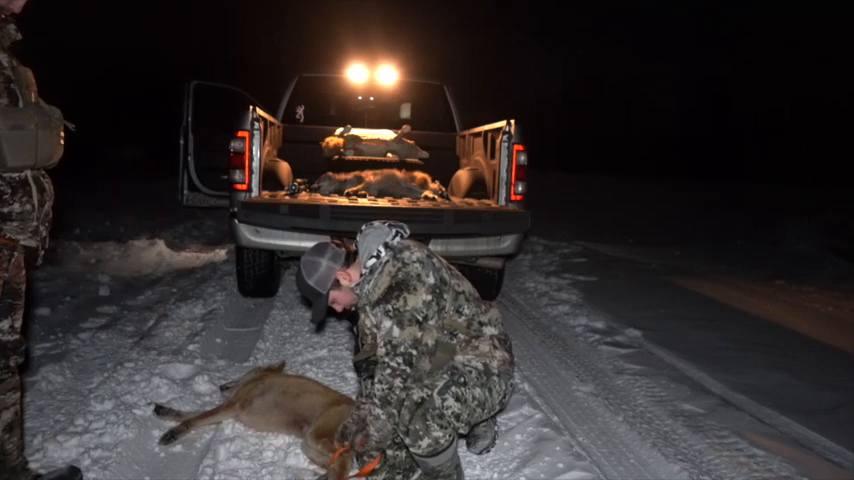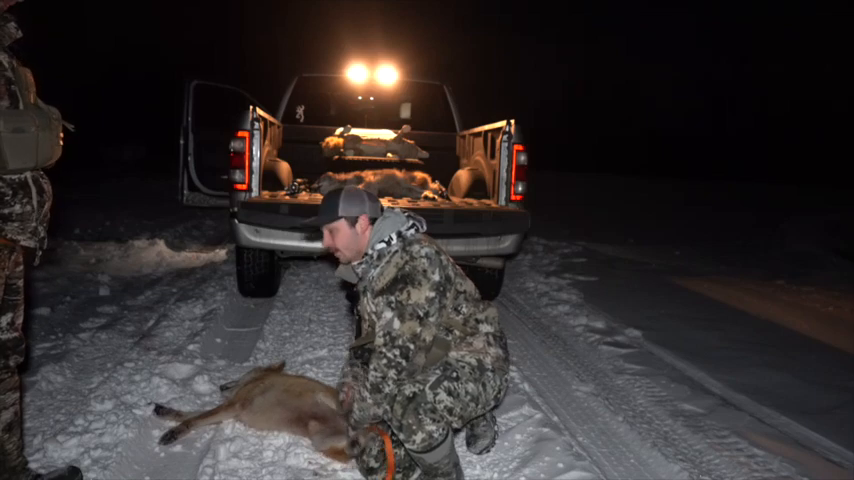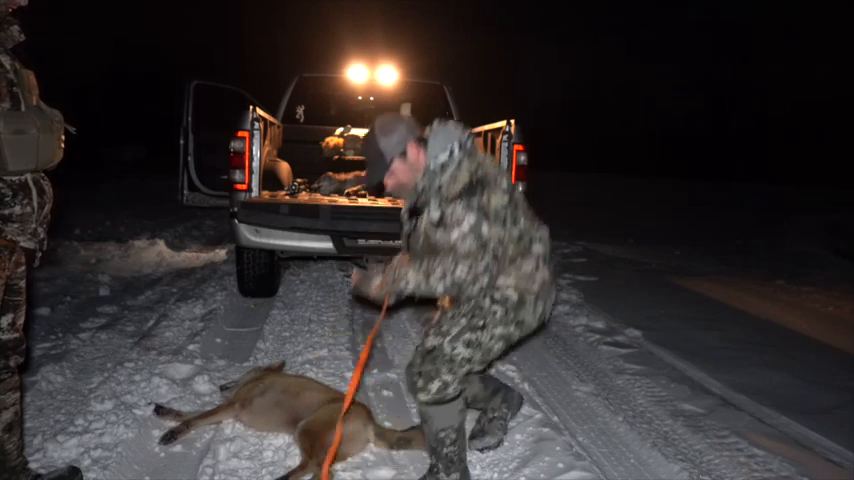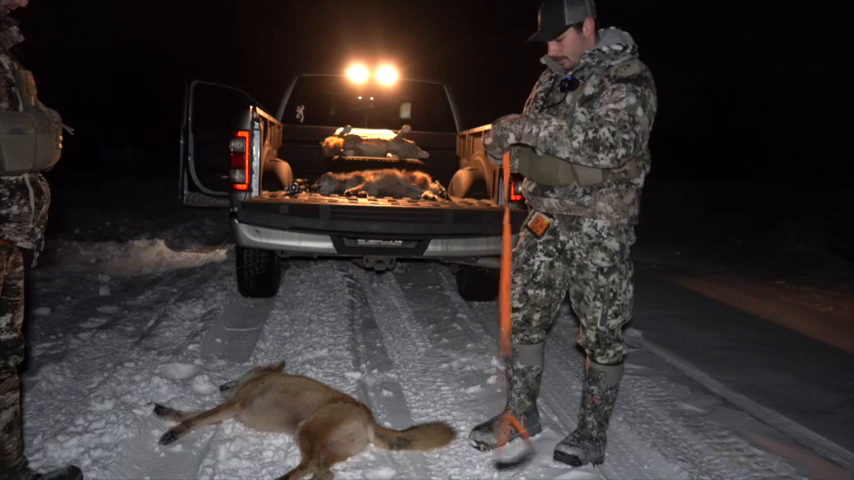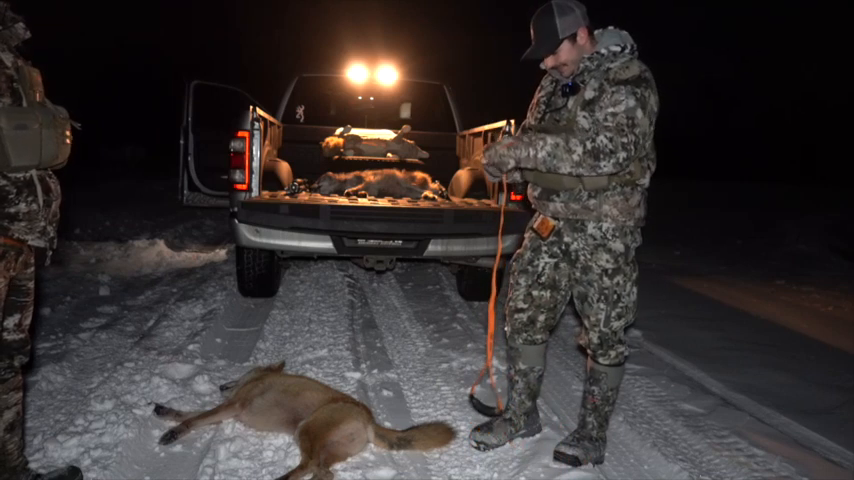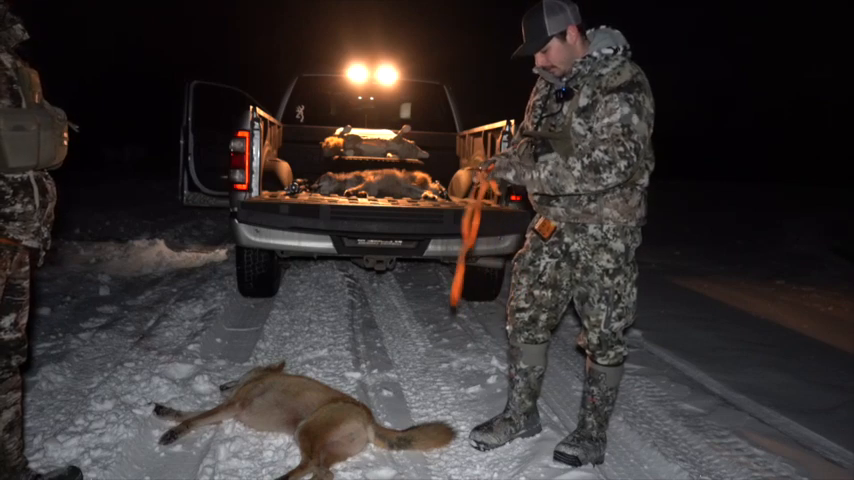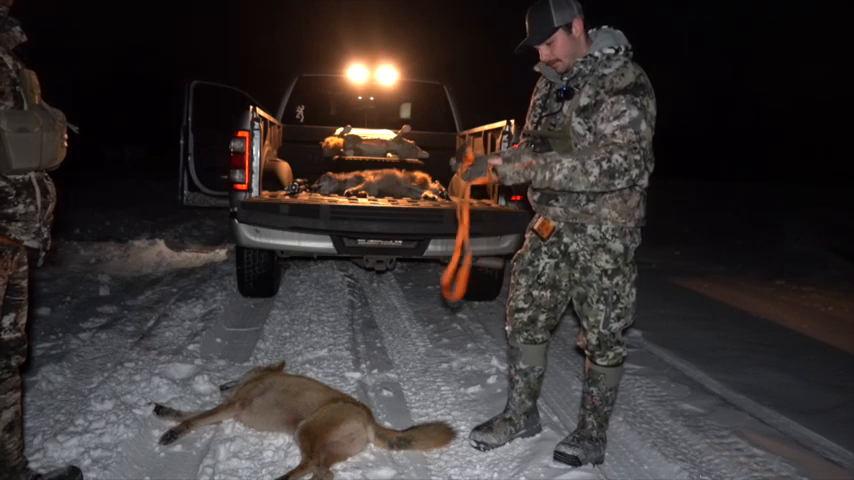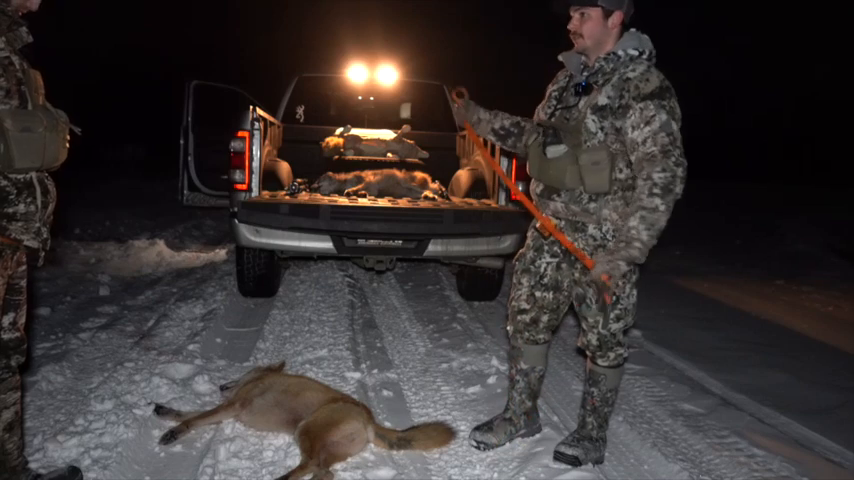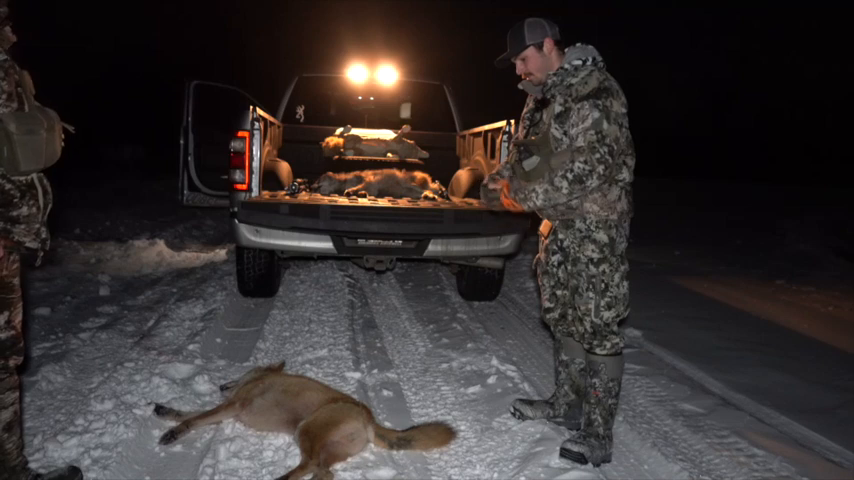Brad picked up a few spots probably a month and a half or so ago. We tried them one time during our tournament a couple weekends ago and got a fox out of it. Great fox. This spot, we didn't hear anything, but decided to come back here. Seemed like a good night to try it. We pulled in and got back to the field.